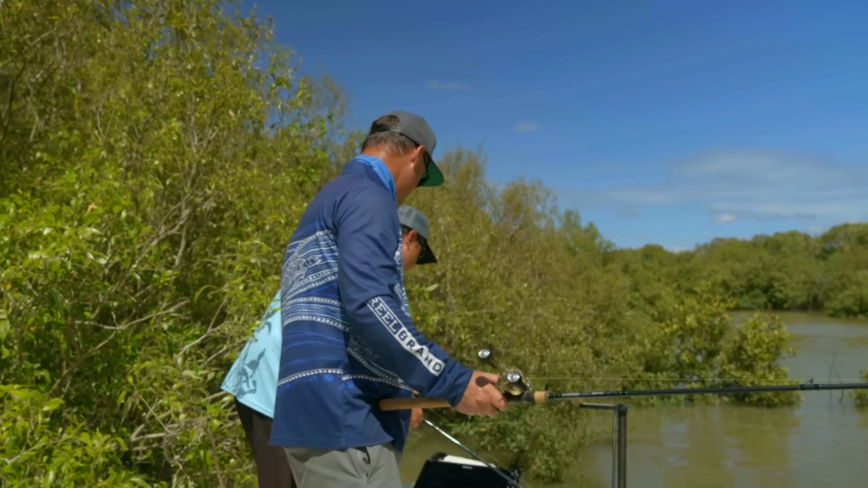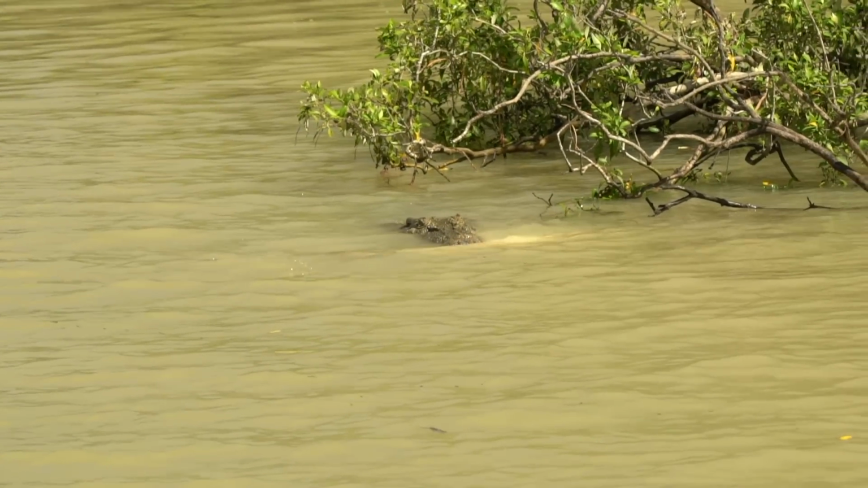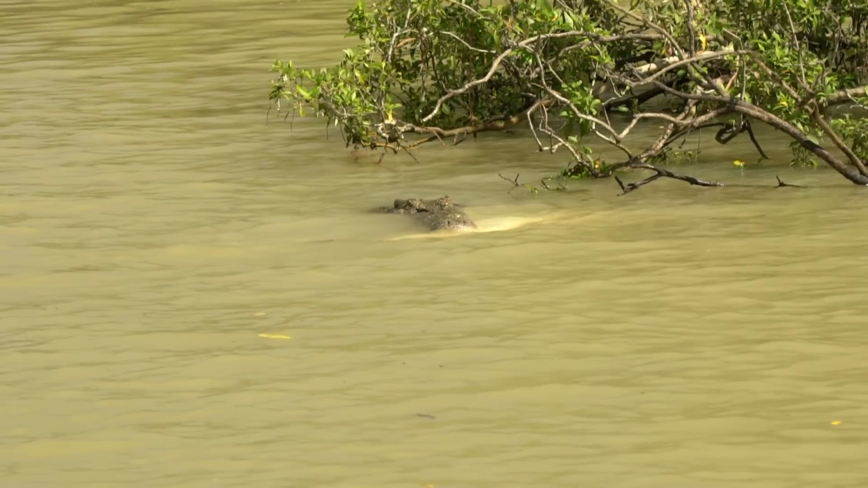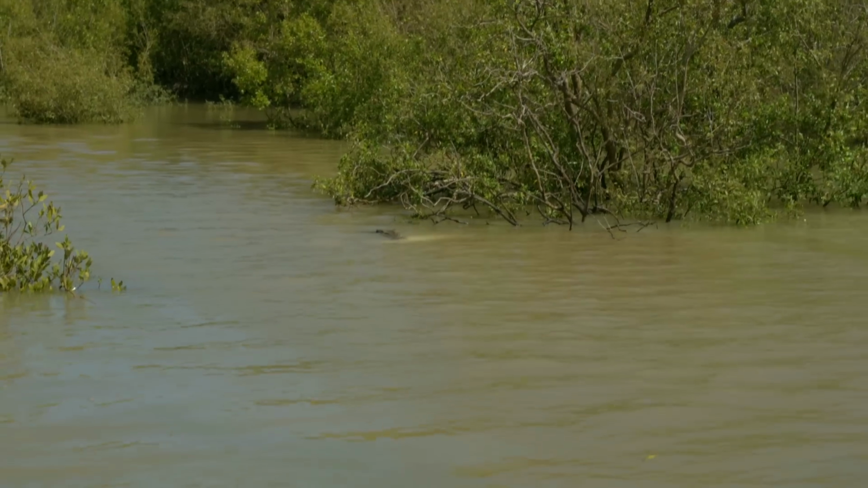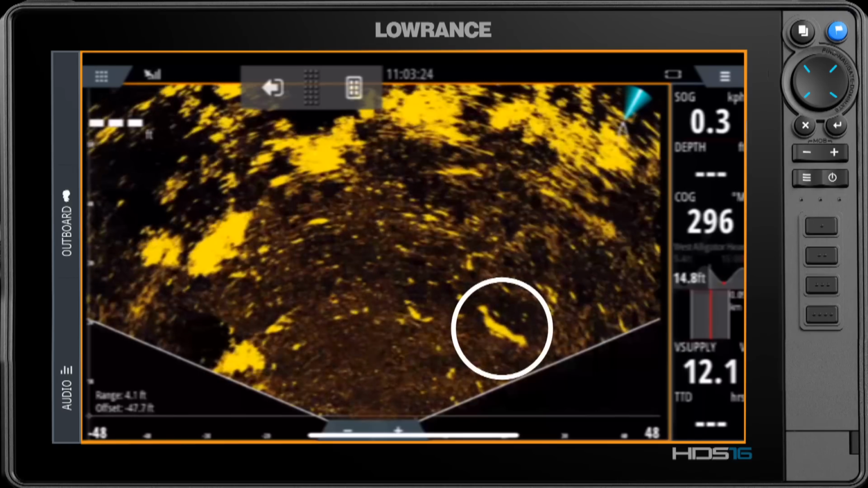Just saw a massive crocodile coming downstream. Oh, here he is. Look at his head under the tree there. Oh, he's got a barramundi. Look at this! Huge barra. There's a croc with a big barramundi. Mate, that's a big barramundi. Look at him here, with the barra across his mouth. Oh, look at that. You can see it on the live.